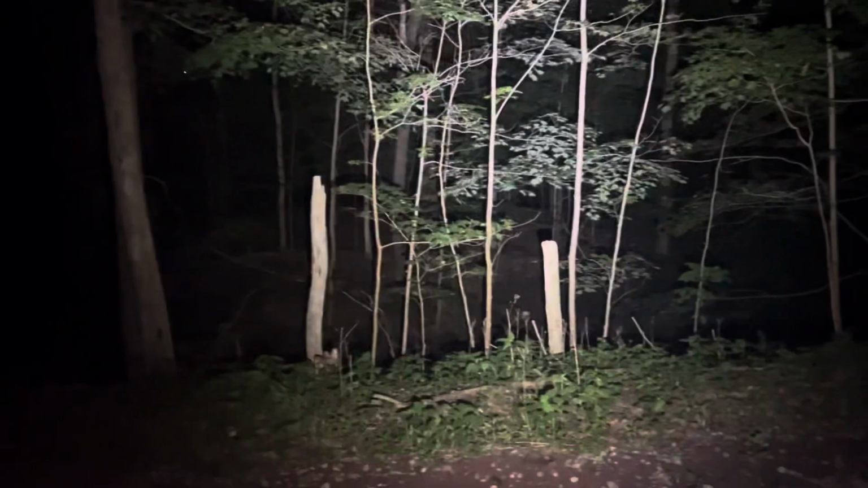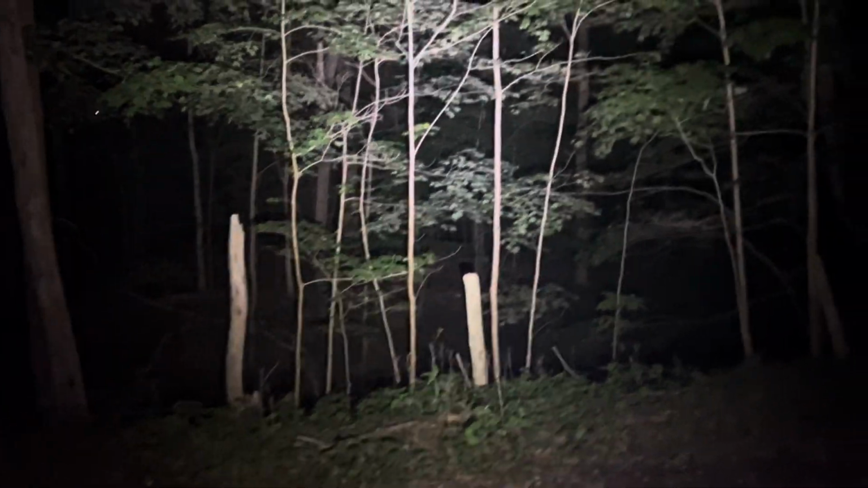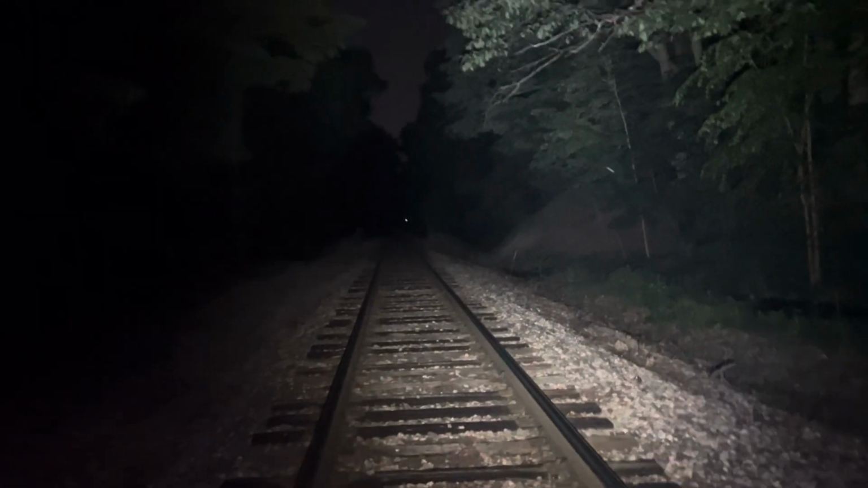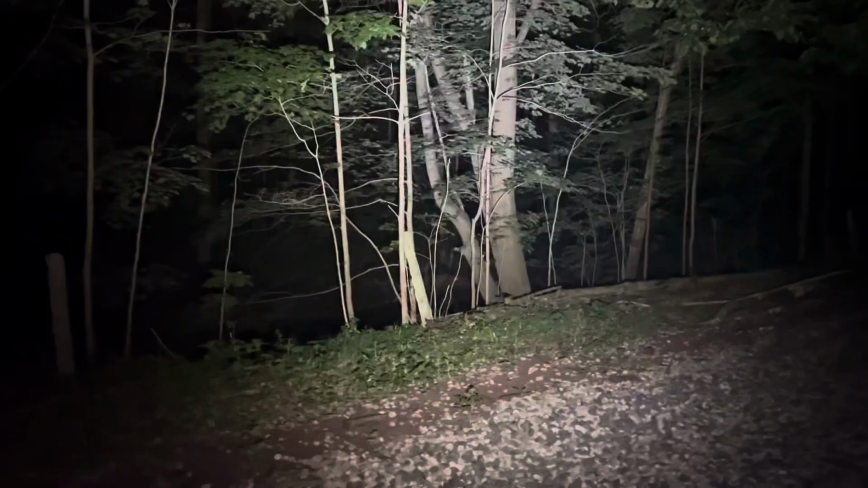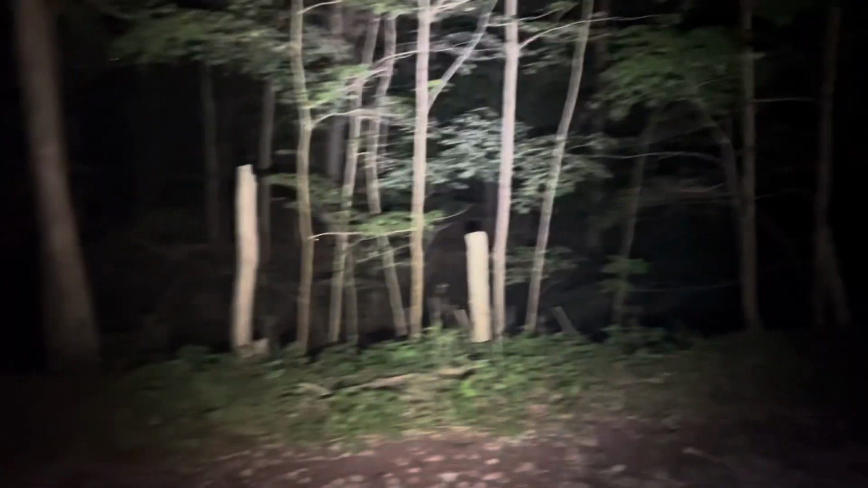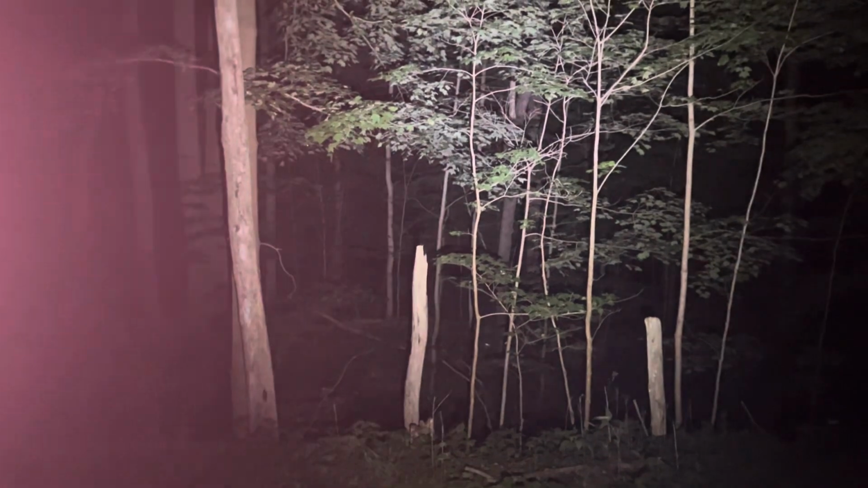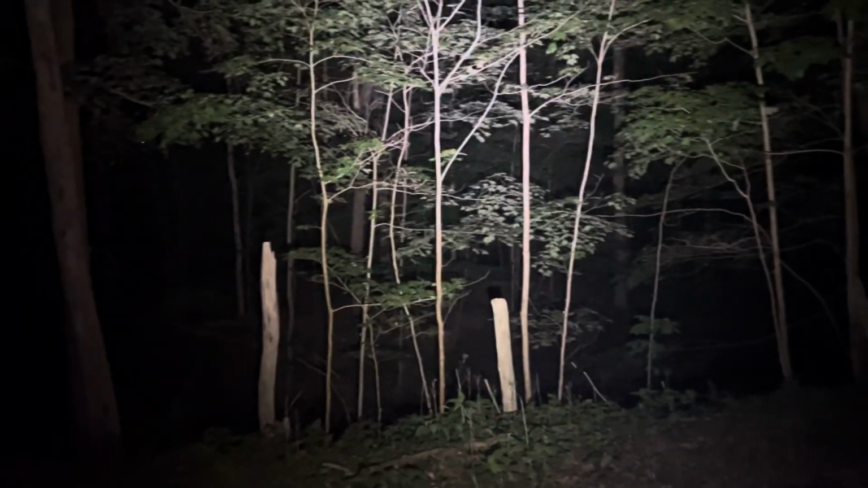So we did catch something moving, and it took off, and I could see the shape a little bit. Now granted, one of the challenges of this thermal is the screen is half the size of my iPhone 14. I mean, maybe not half, but darn close.